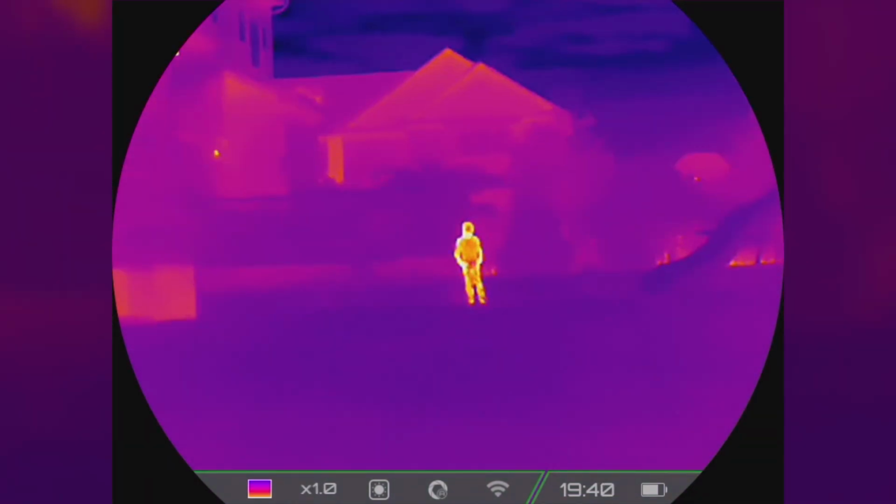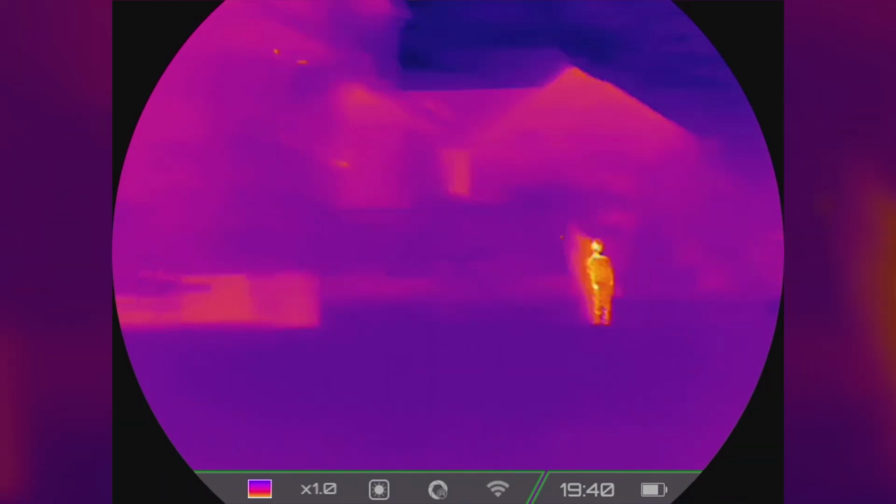The color setting makes me feel like I'm the Predator from the Predator movie. He used thermal and color, and that's why I like the color. Hey, sue me, I'm a geek.